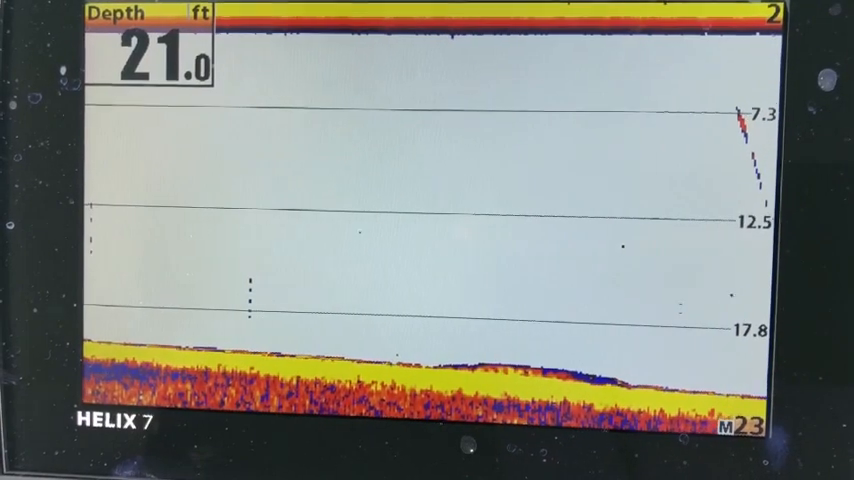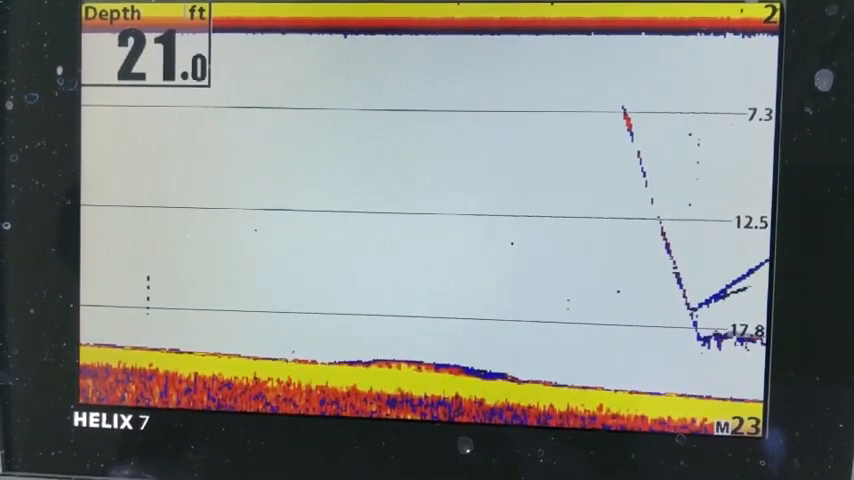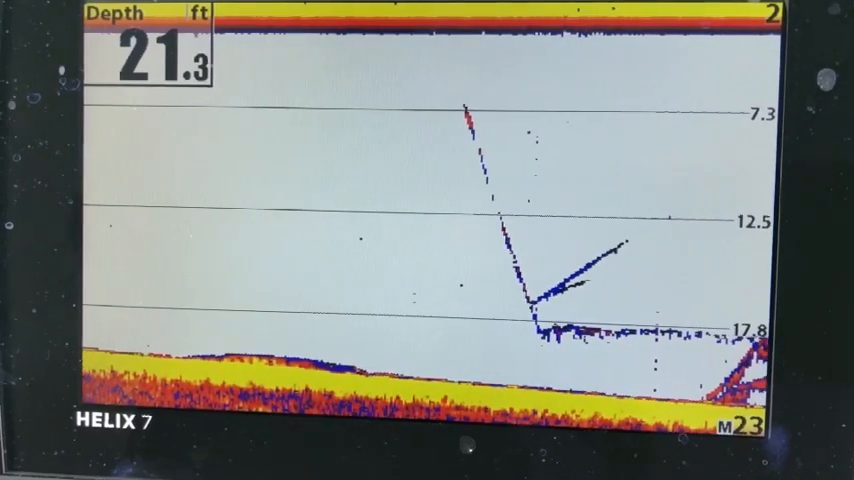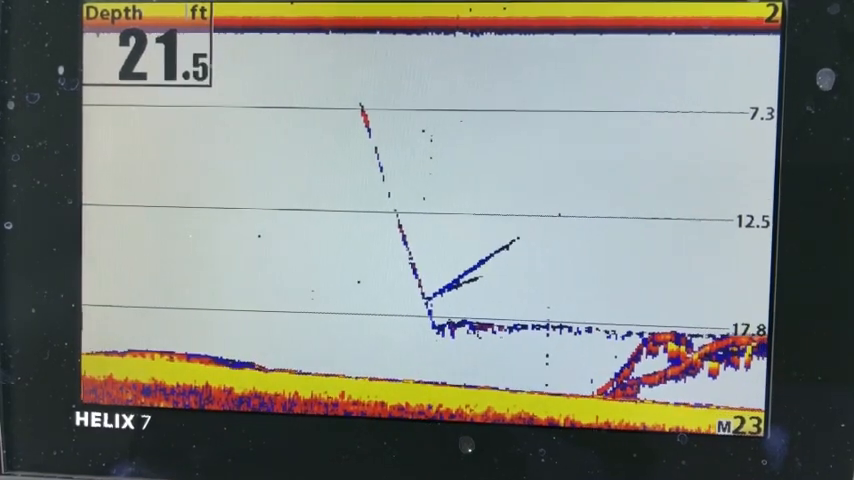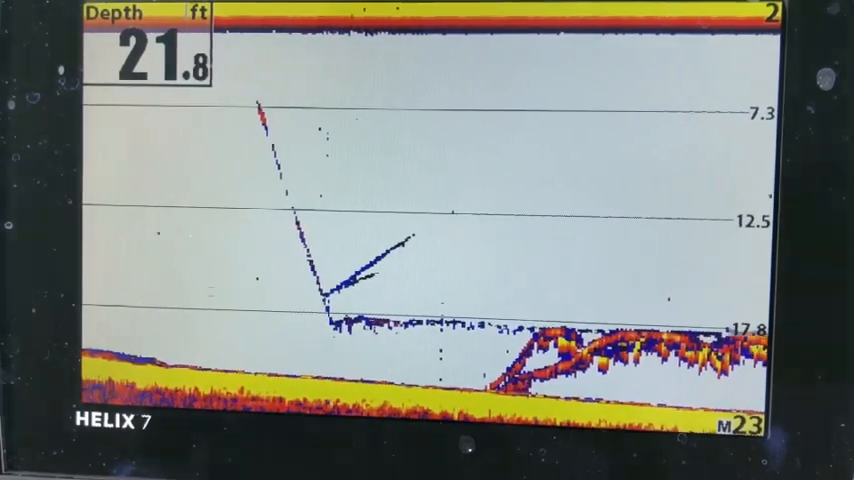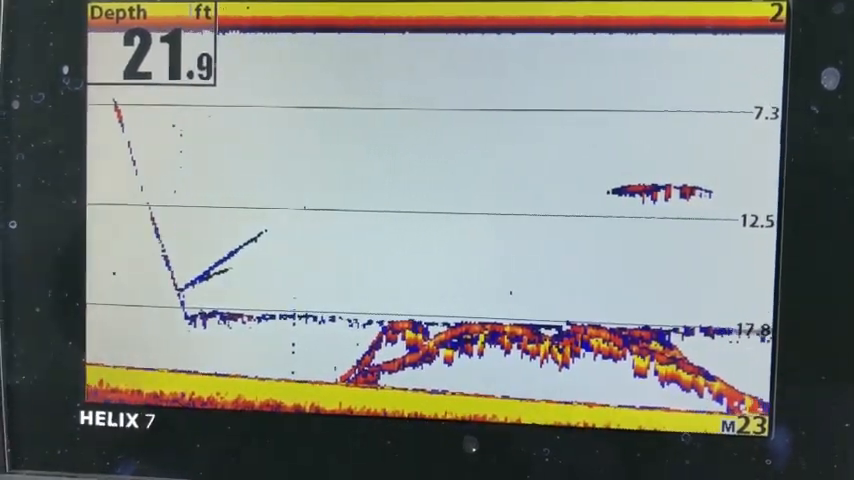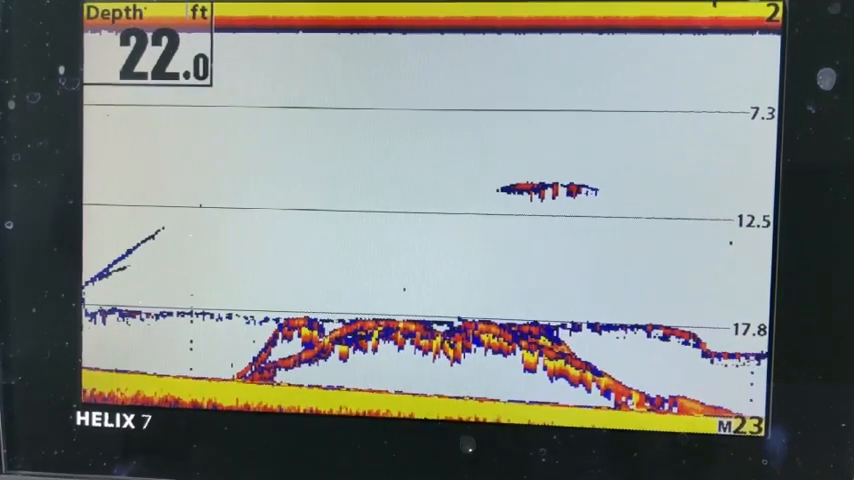All right, guys, so y'all can see what I'm doing here. There's my lure going down. I'm just dropping it to the depth that I want, and just kind of holding it there. You can see a fish coming up right there to look at it. He's at it. Couple of them. They're there. Come on, eat it. Eat it. Drop it back down to him here.